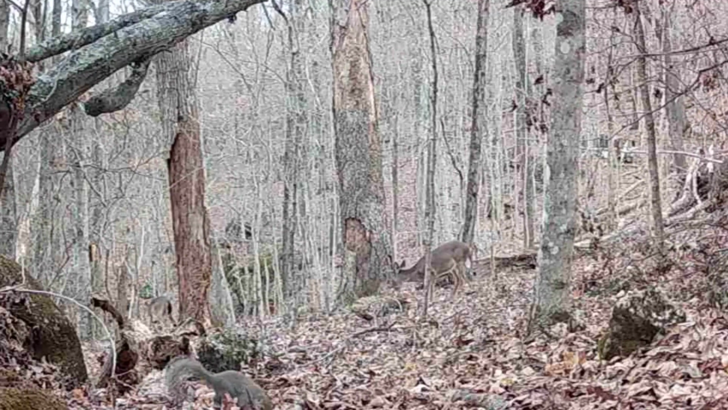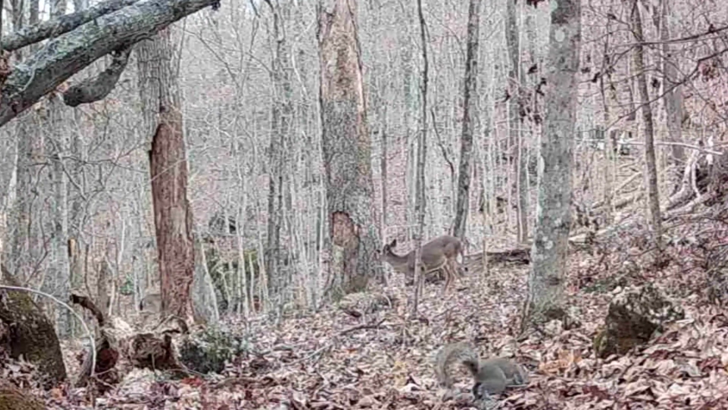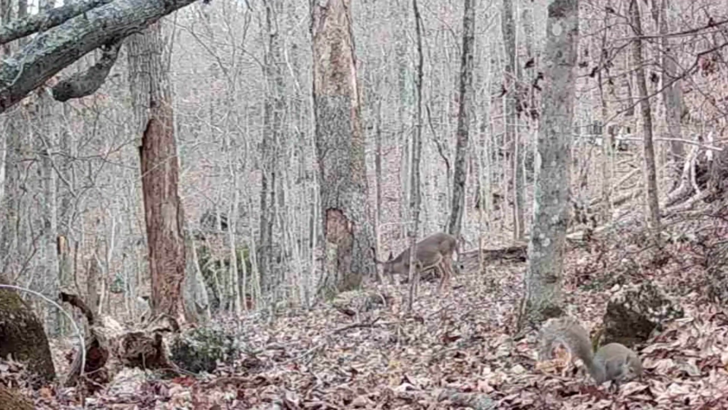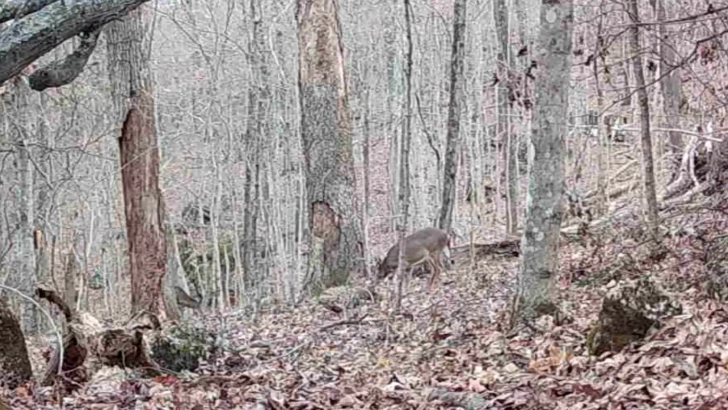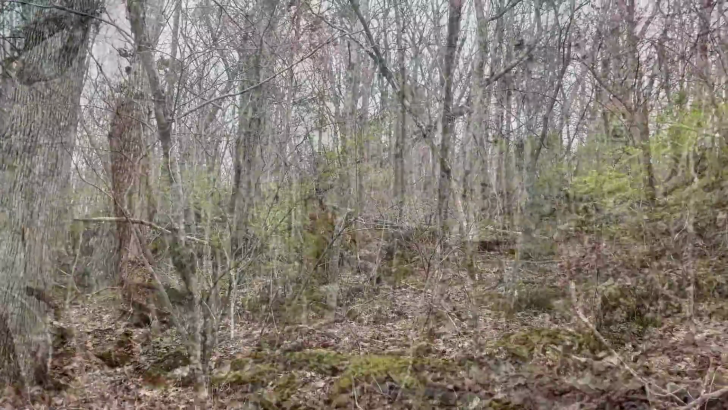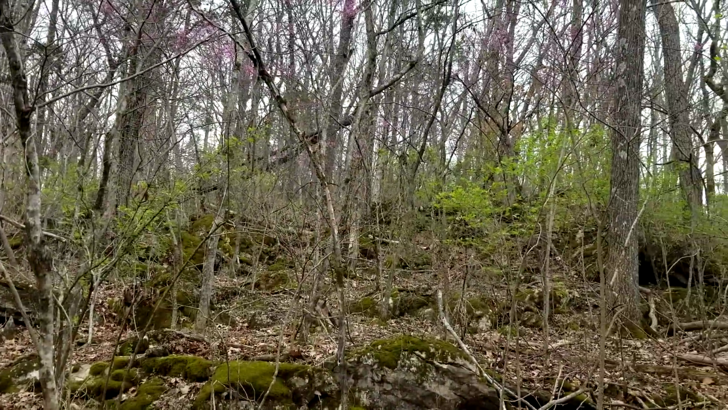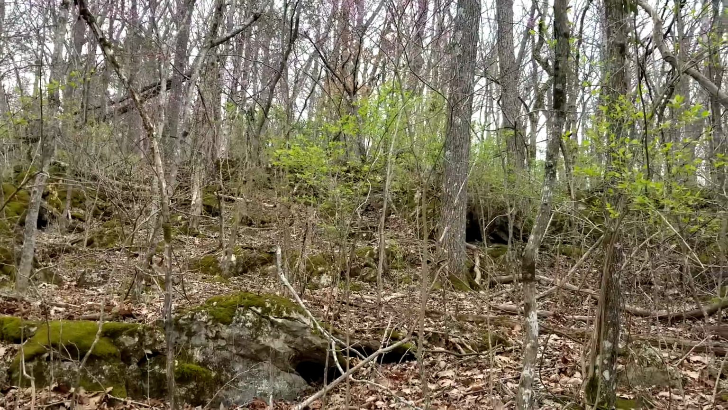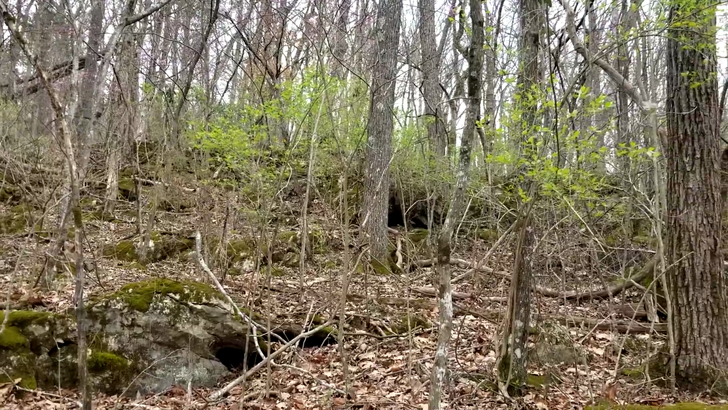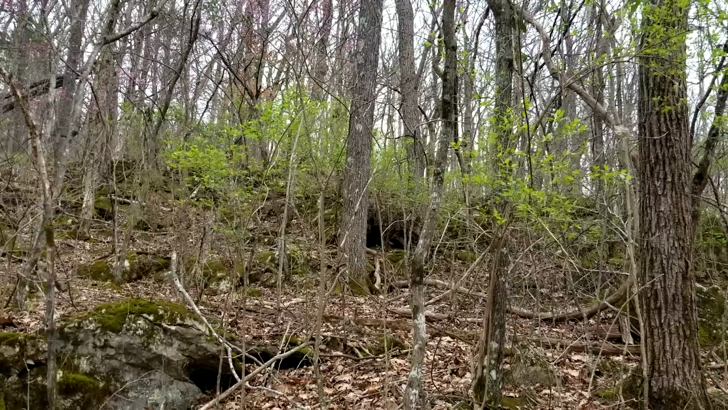They have been running everywhere. Out of 30 cameras on these ridges, about 10 of them wasn't working. A lot of them, most of them, the camera cards was plumb full of pictures. Couldn't take no more. But out of all these cameras, I went through 4,000 pictures and clips. I mean, it's amazing. And I have some really good pictures too. These animals know it's spring and they know what's coming.